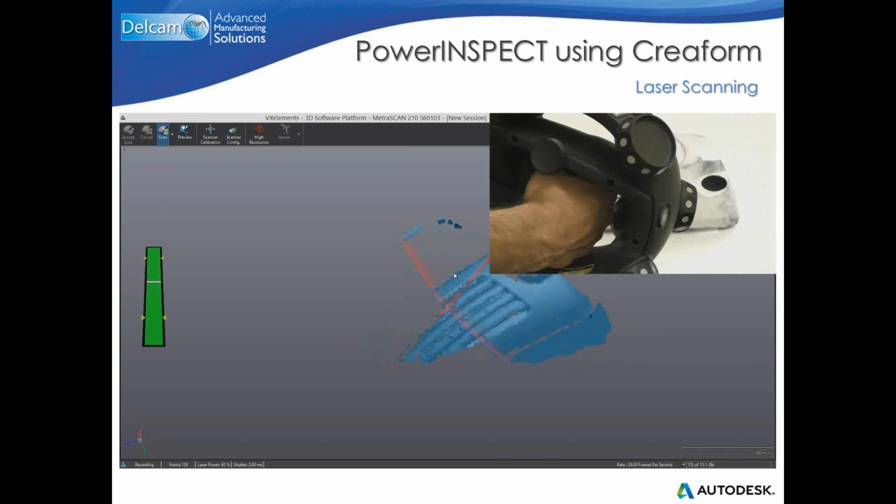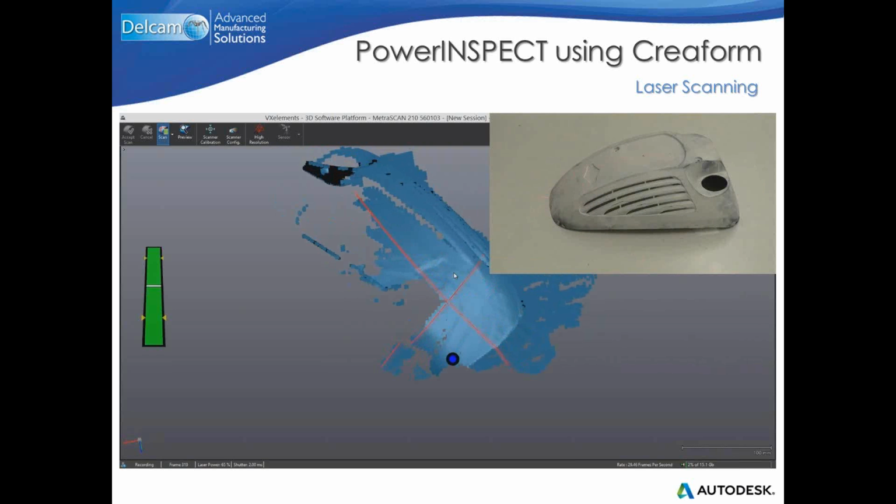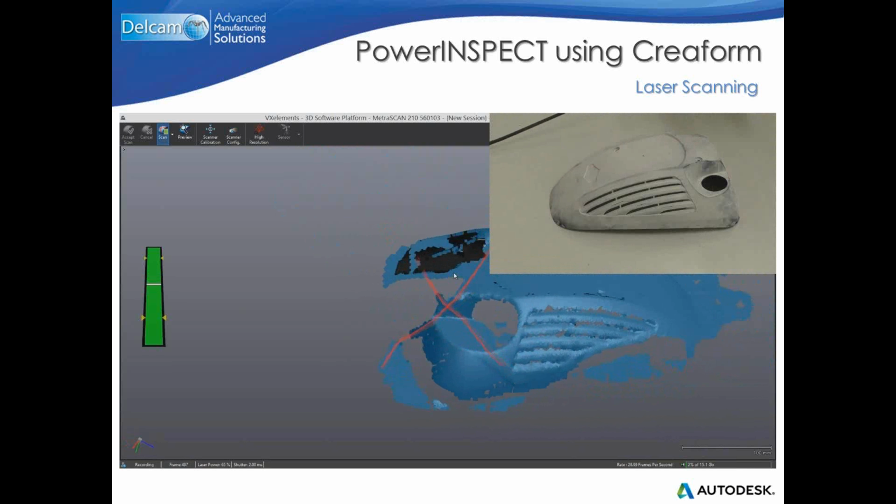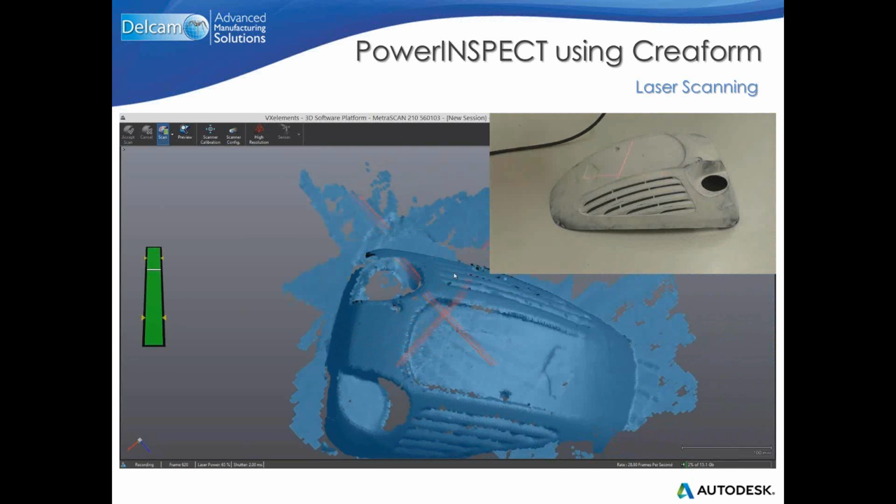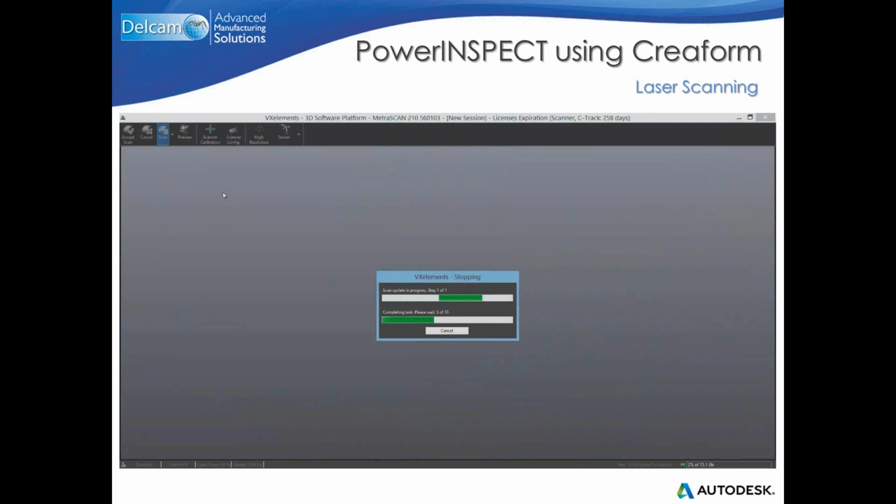So that's my hand, that's me, just scanning the part that you can see there. I hope the image is clear enough, you can see the laser beam. You can notice that what we are acquiring is not a point cloud, but just a mesh. So they are just a triangulated point cloud. When we finish and we're happy with our scanning, we stop it.